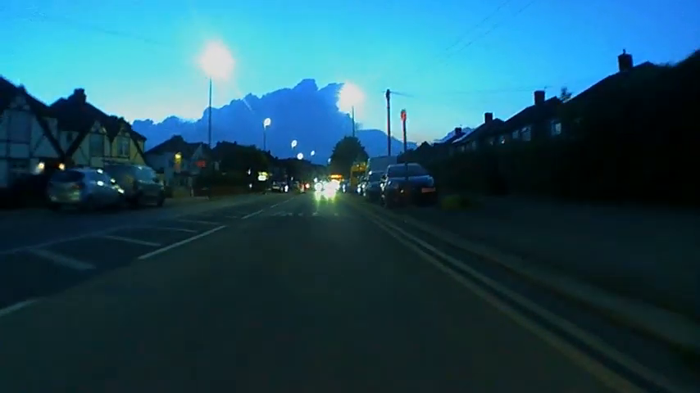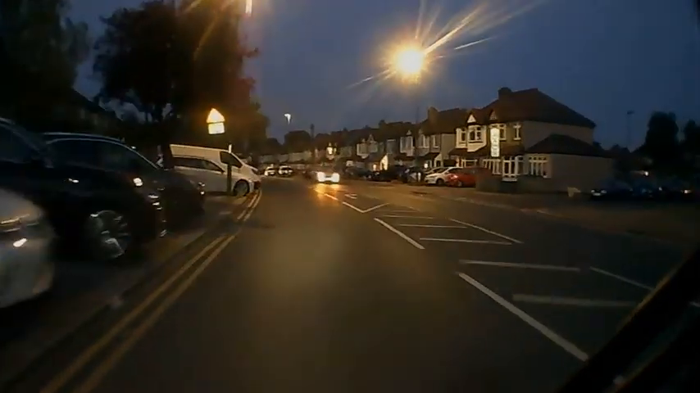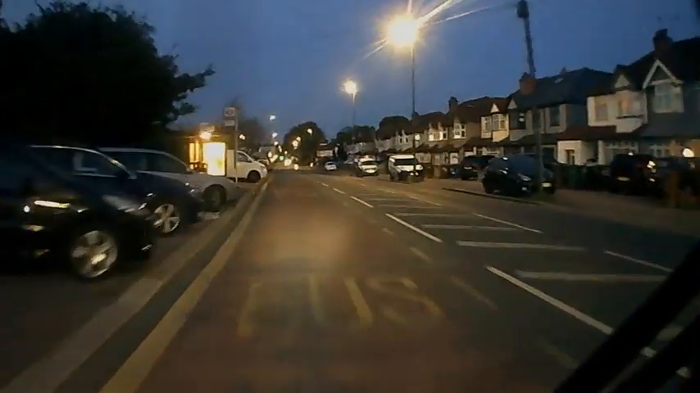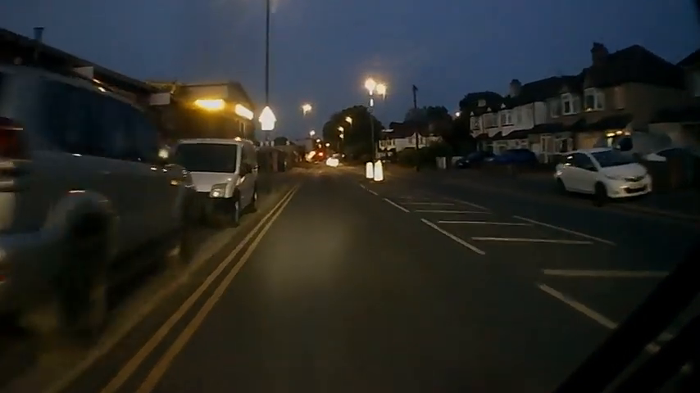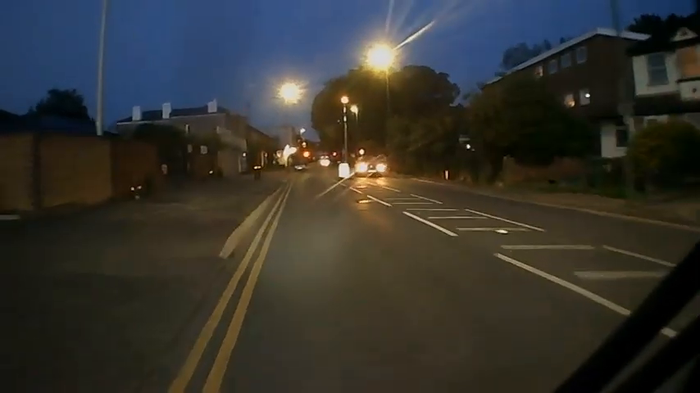Very useful cameras. I've got one on the front and one on the back. They were £7 each, and it's well worth it. Because I've got them powered off the same battery pack, they're easy to sync up when I go to do video editing. So you get both real-time views, which is much better. If anybody does cut you up, you'll have good views of it, and you'll have some evidence. Also, if you hit any potholes, you'll be able to see that quite clearly.